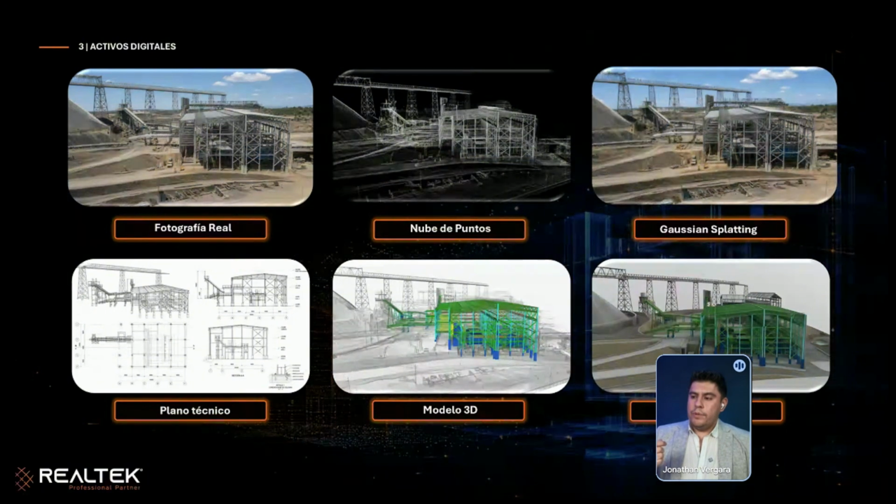So when you give this digital asset to any kind of professional, you are giving something that has impact on the workflow in any step of the project. We save money, obviously, using SLAM, but obviously safety here is very important.